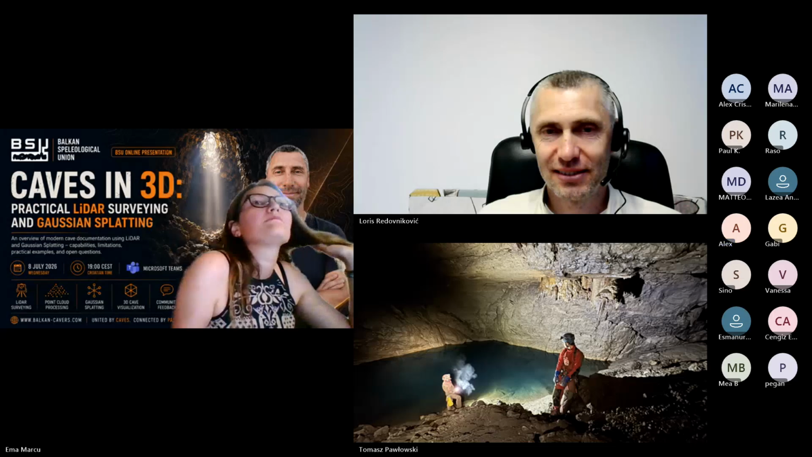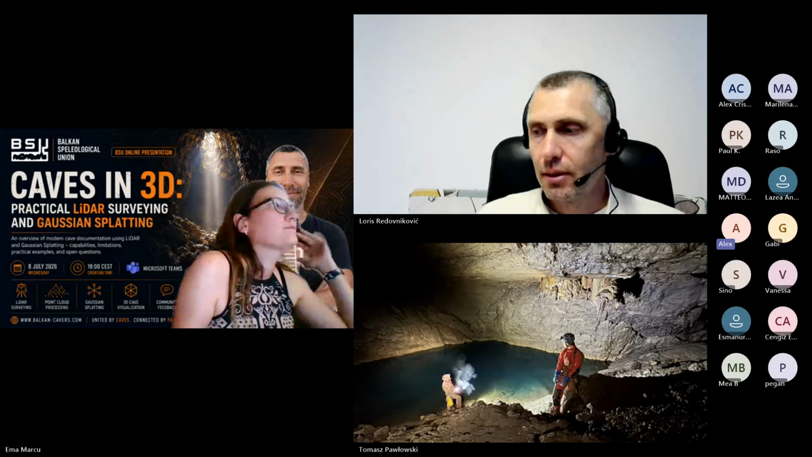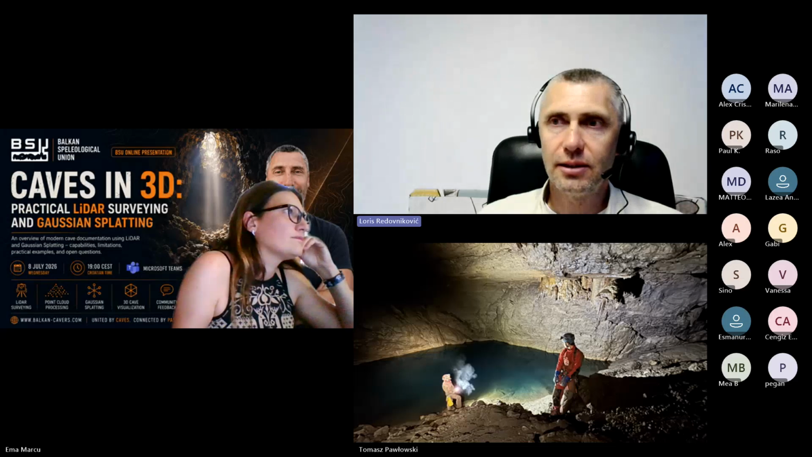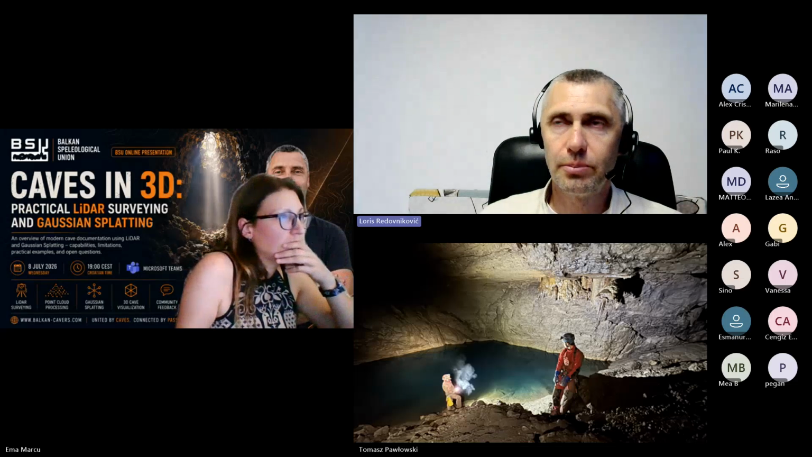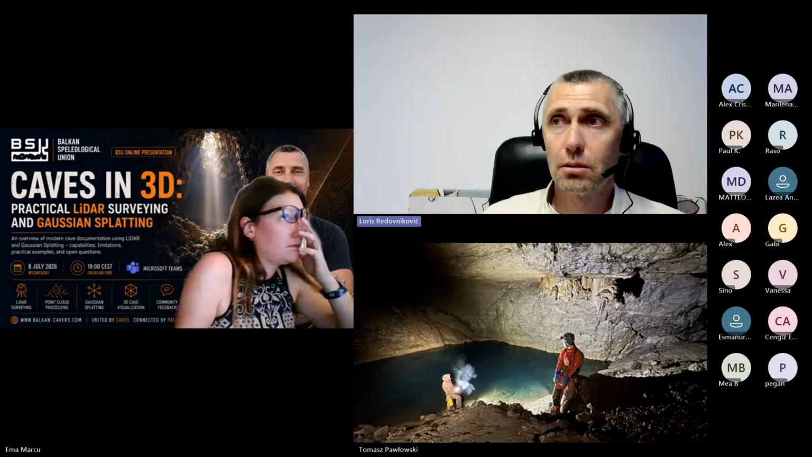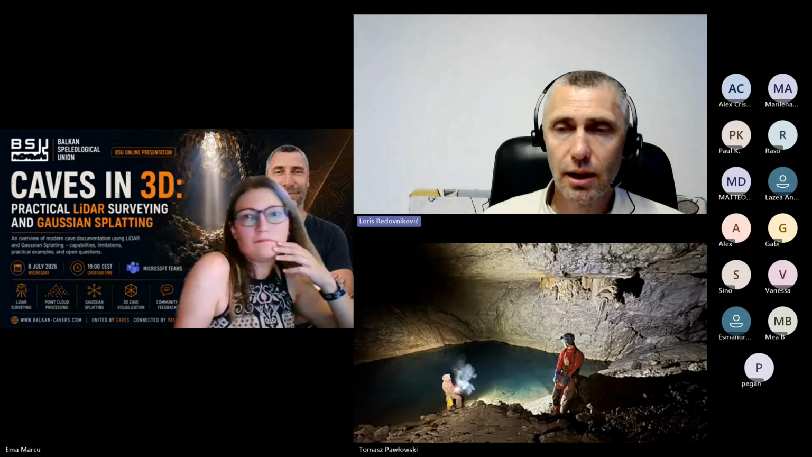Regarding the camera you put on the LiDAR, what camera did you use? I use the Insta360 RS 1-inch camera. It's pretty expensive, but I think Janusz uses the X5. It's cheaper. I think our camera costs 900 euro, and the X5 costs maybe 500 euro. I'm not sure about this.